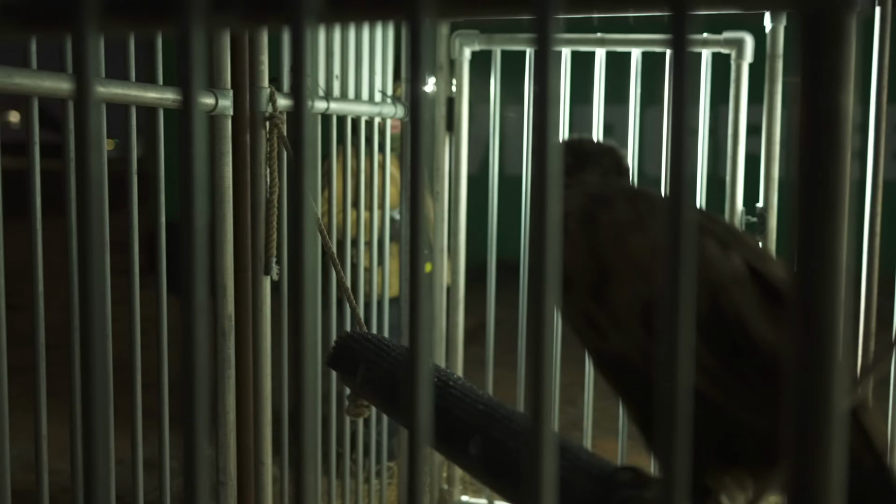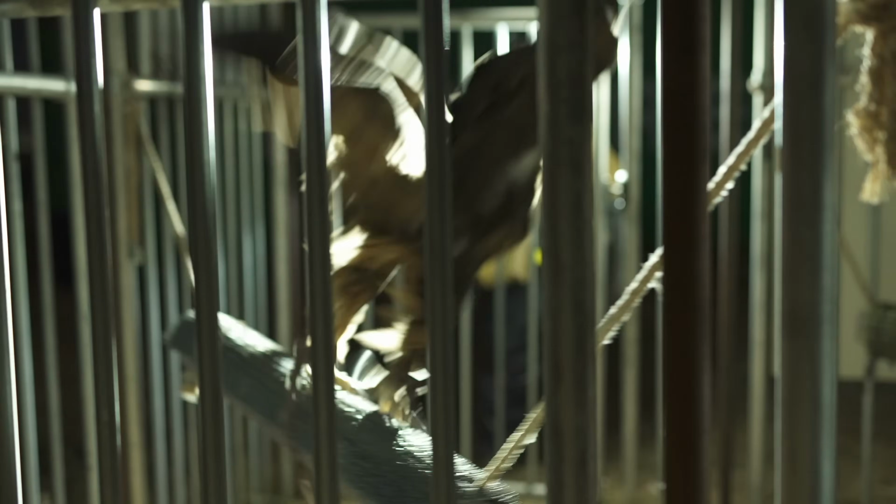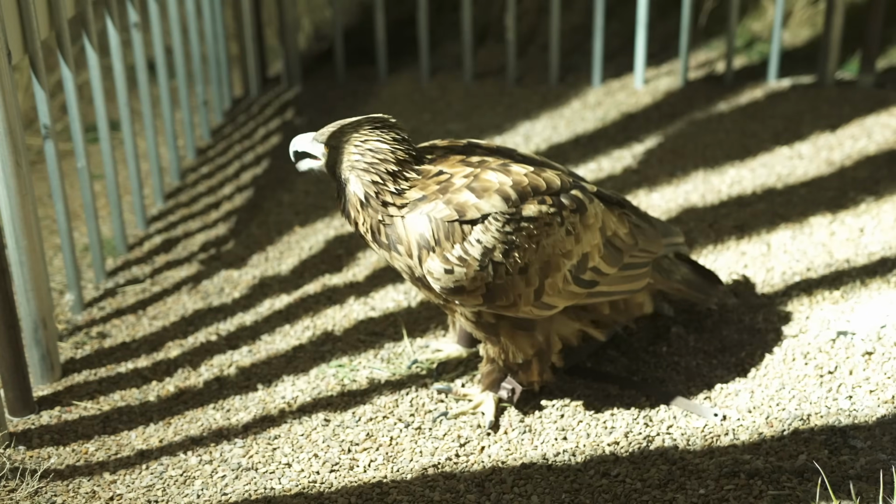Louie, you want to go hunting with Uncle Chris? Okay, look, Louie, it's really nice that you come to the door to greet me, but I'm not coming in till you get up on the perch. Up on the perch, good girl.